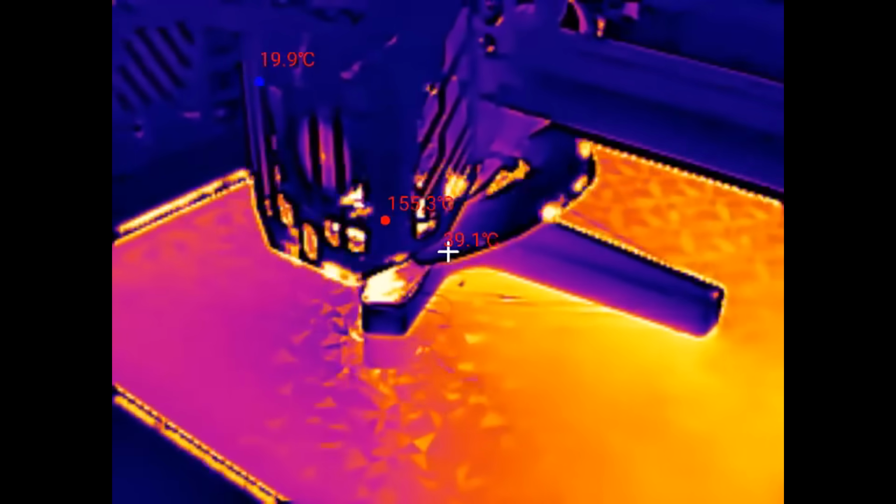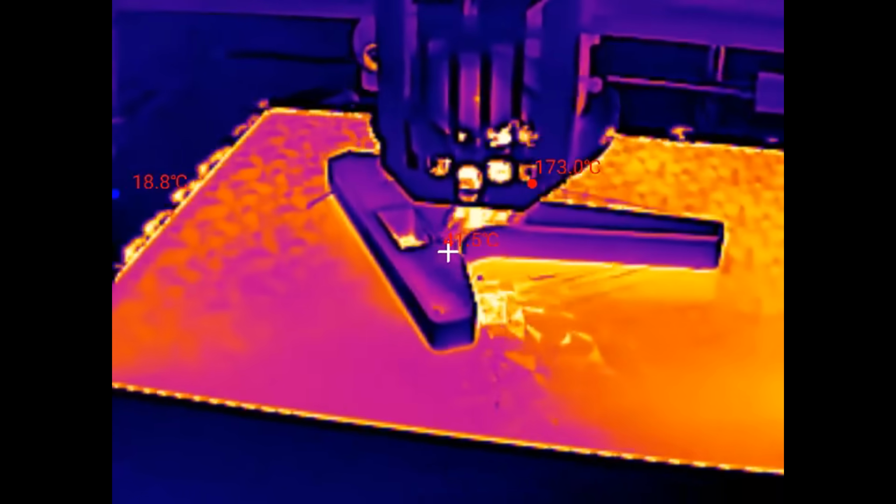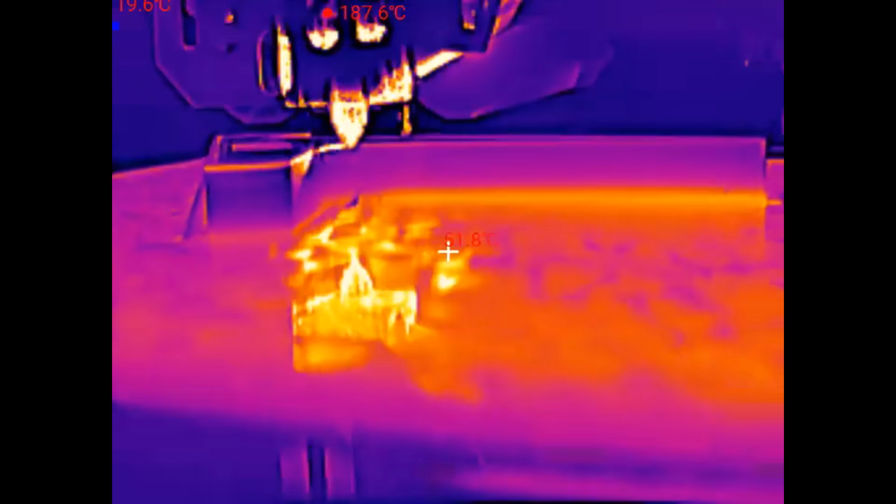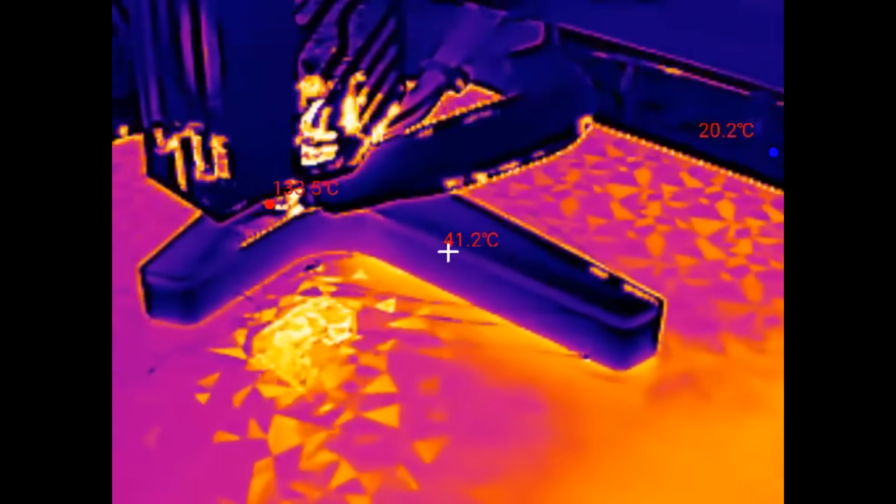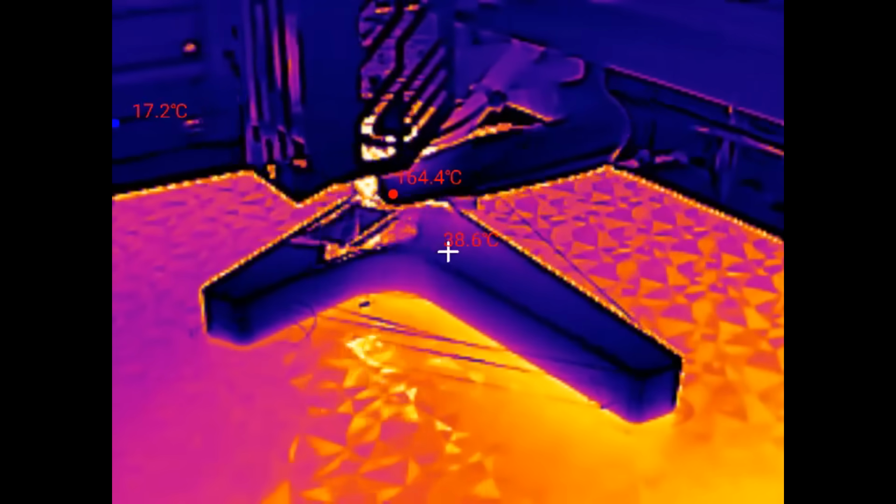Here's some shots of my 3D printer running. That obviously gives you a nice view of something that is generating a lot of heat. You can see here all of that fringing around the edge of the print bed. That was the X3 image enhancement doing that. As soon as I turned off the enhancement, all of that jittering went away. So this is a really good example of where the image enhancement can be bad.